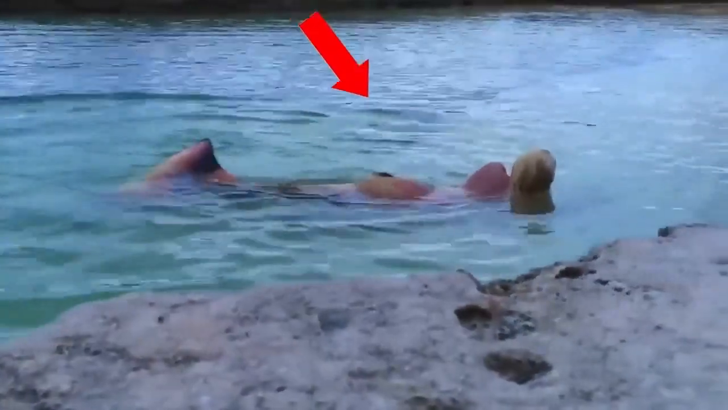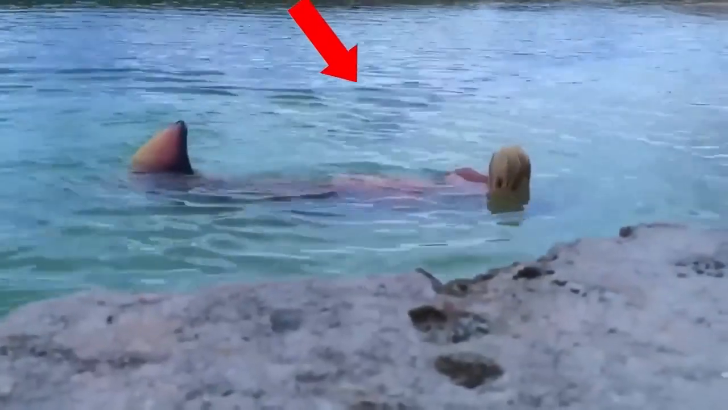This beautiful mermaid was captured on a camera while swimming in the ocean. She probably had no idea that someone was filming her, as the person kept trying to hide behind a rock wall so that the mermaid wouldn't notice him. Isn't she just the most beautiful mermaid you've ever seen?